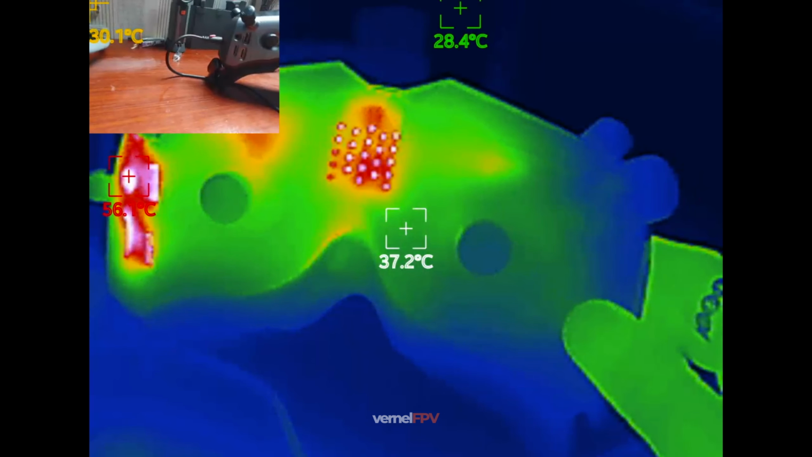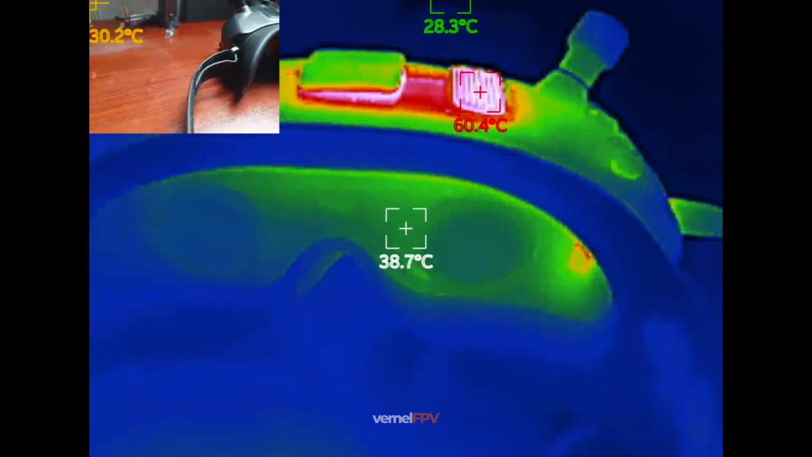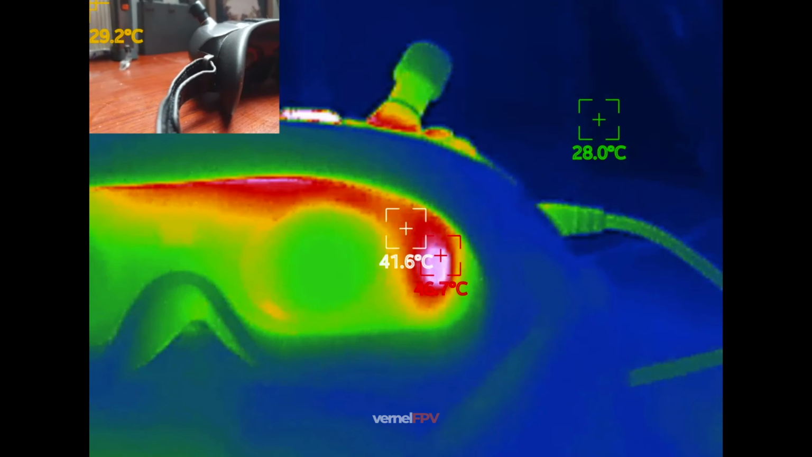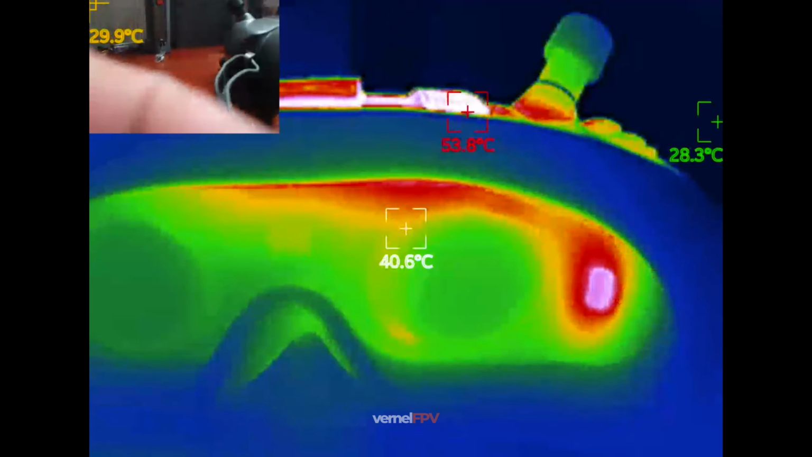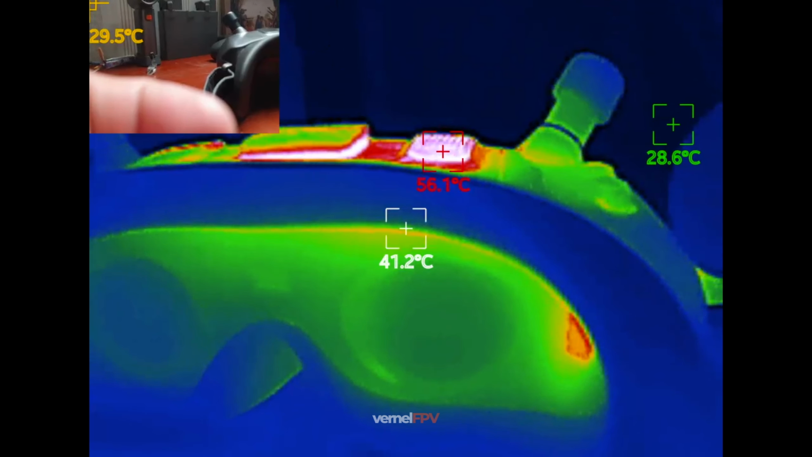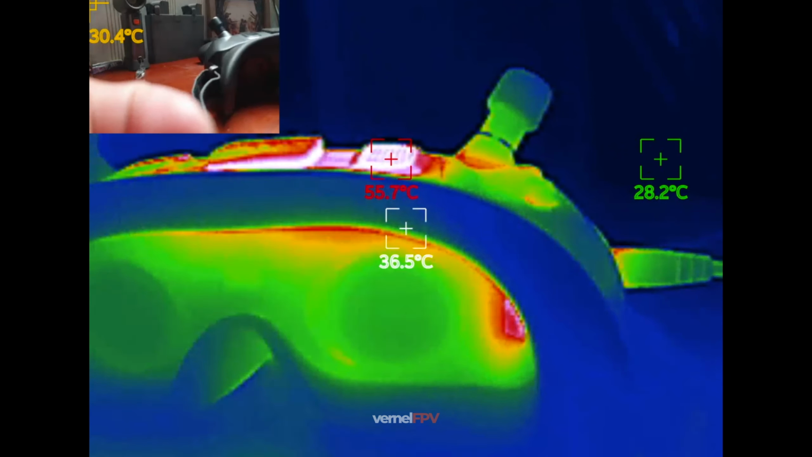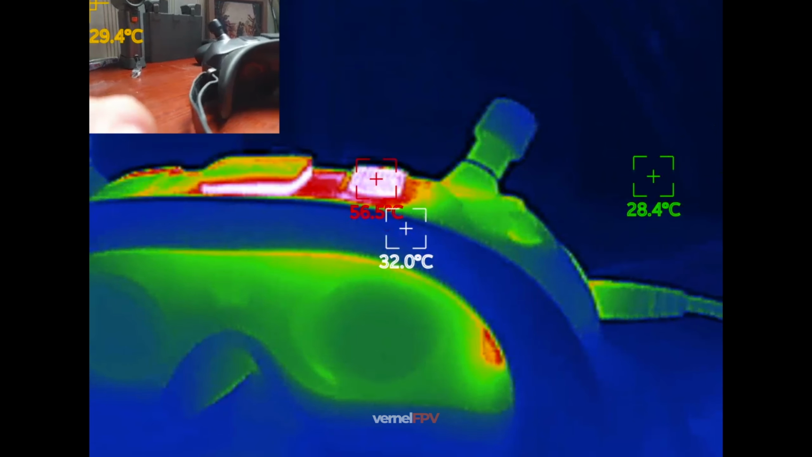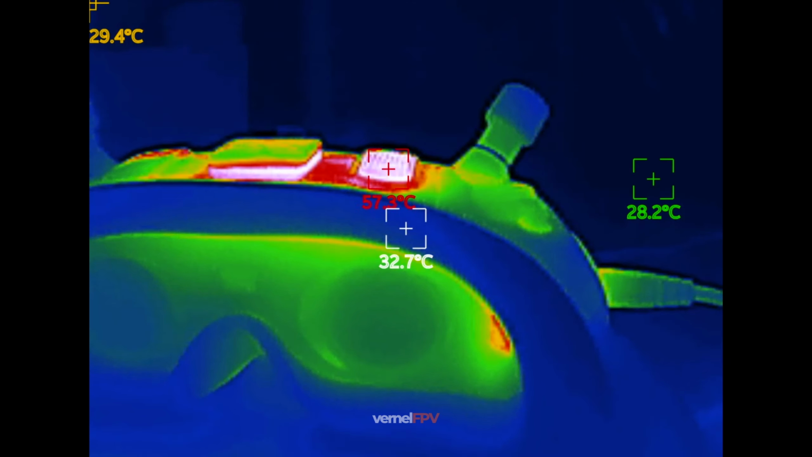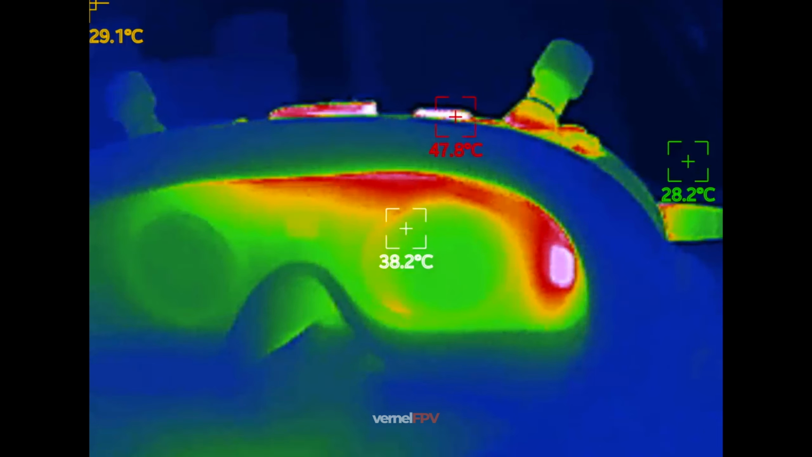So I was hoping that the Walksnail can redesign this and make it a better Goggles X. It's really starting to warm up on that vent because it is the one closest to the power supply. The heat that is coming here is from the power supply. Let me remove this first so you could see it more clearly.